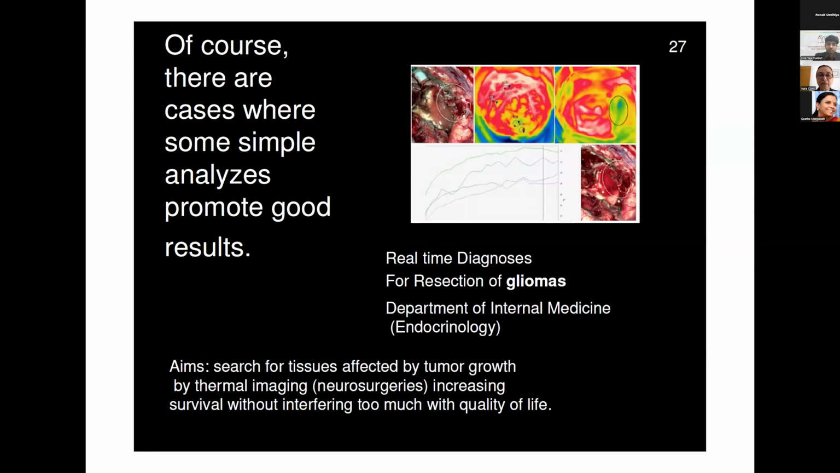This is an example that is now being used in my medical school, where they are using thermography to see if the people in brain surgery need to have more tissue taken out from the brain or not. It's an example where the surface that the camera is capturing is not directly in contact with the air, so there is not too much to model in the surface. Okay.